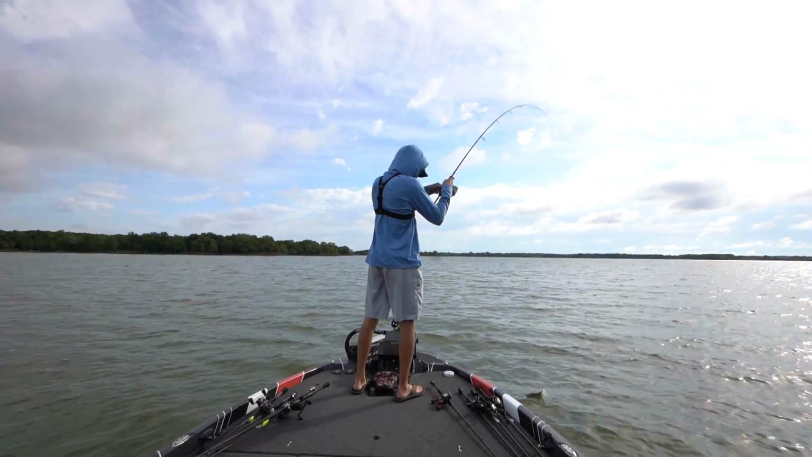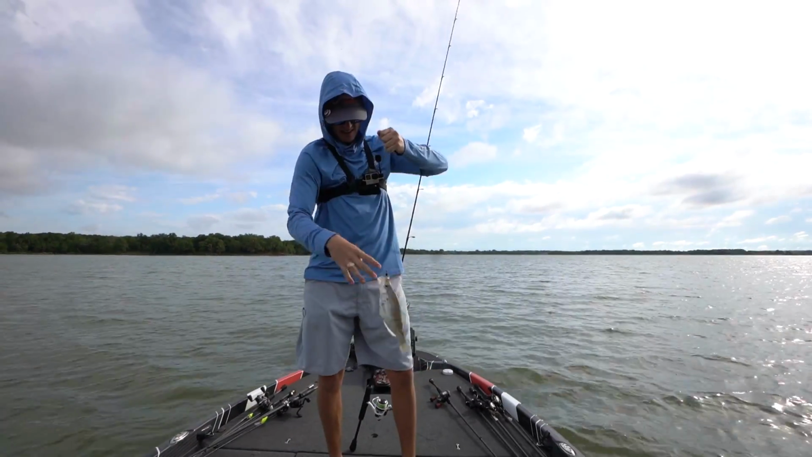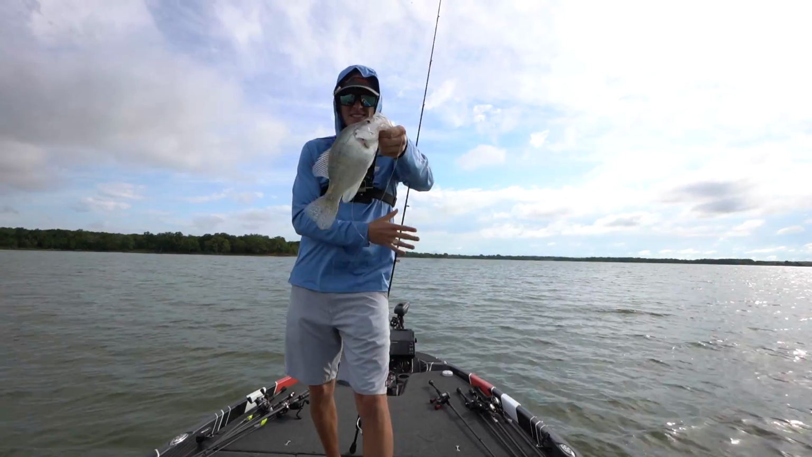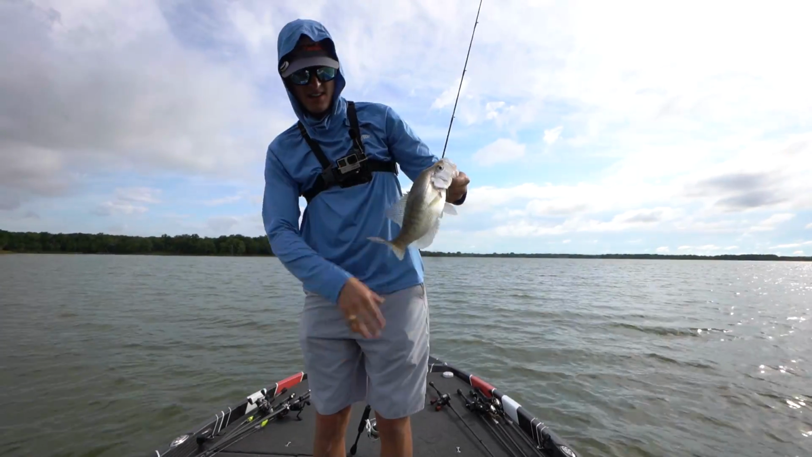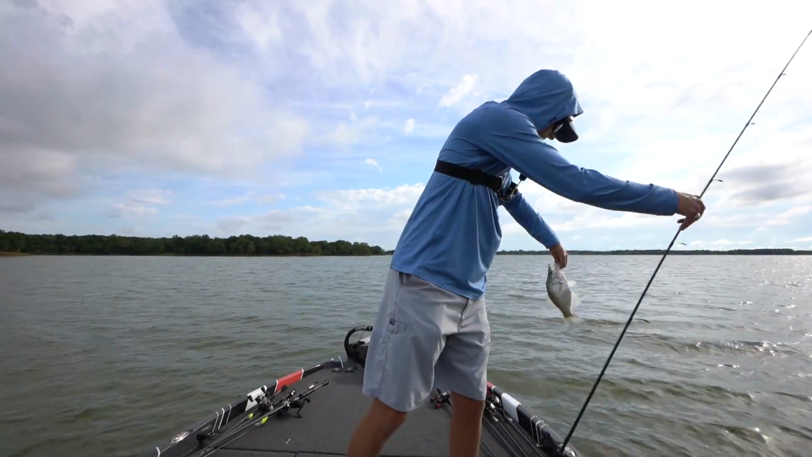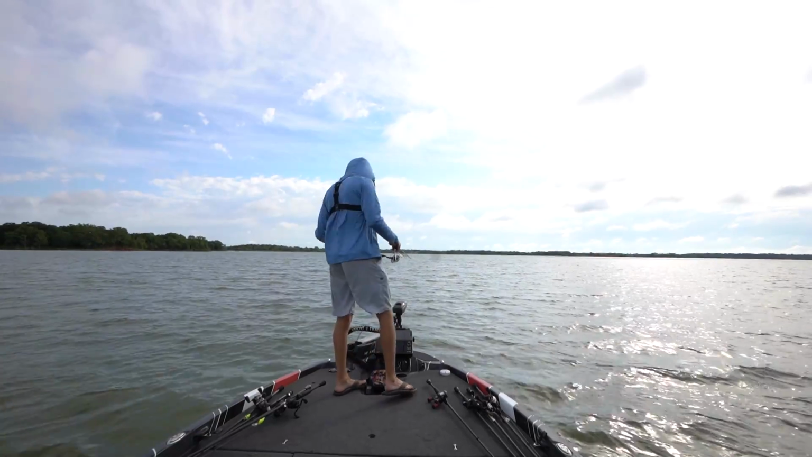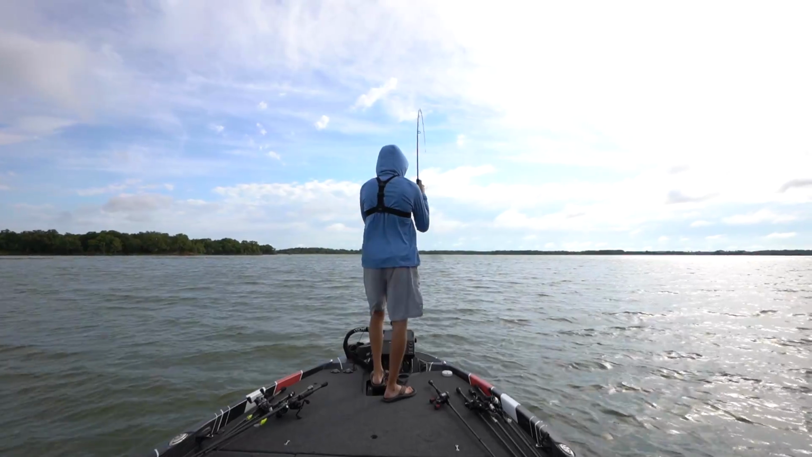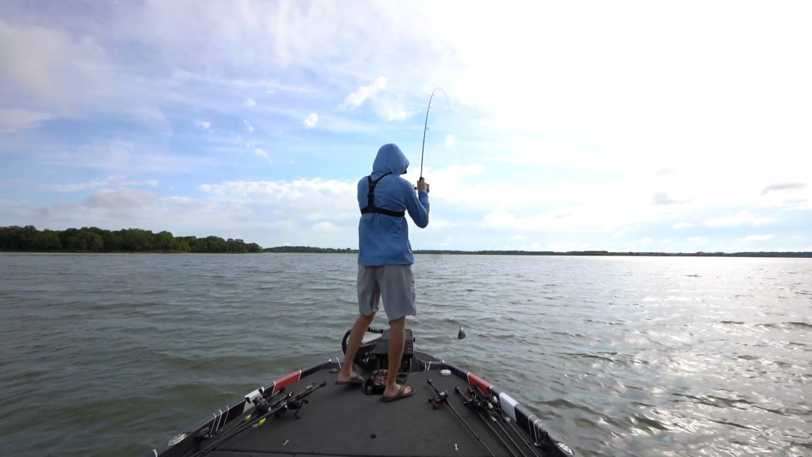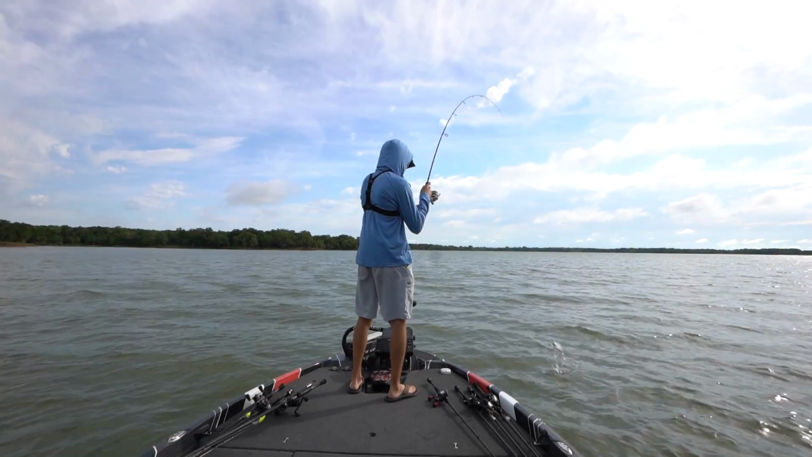Got one, there he is. Oh yeah, that's the kind we're looking for right there. That's the slab. That's the thick boy. Heck yeah. We're having lunch today, or dinner today. Livescope has absolutely changed the game. I mean, it's insane what I can see down there. There's one. Yes, sir. Another big one. Big ones. There we go.